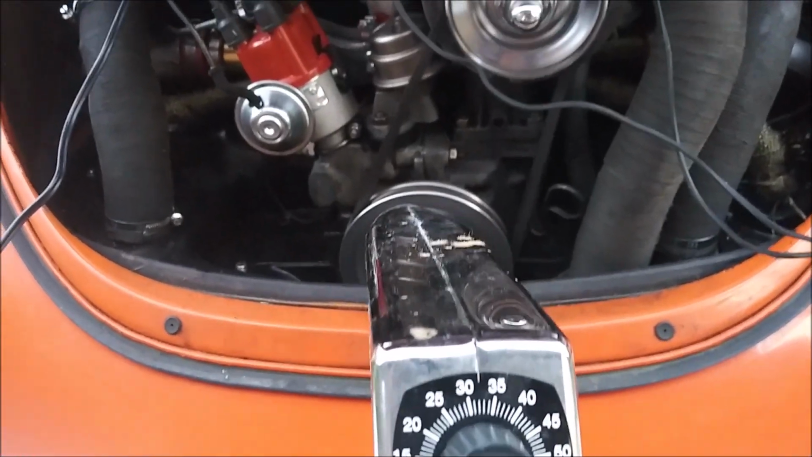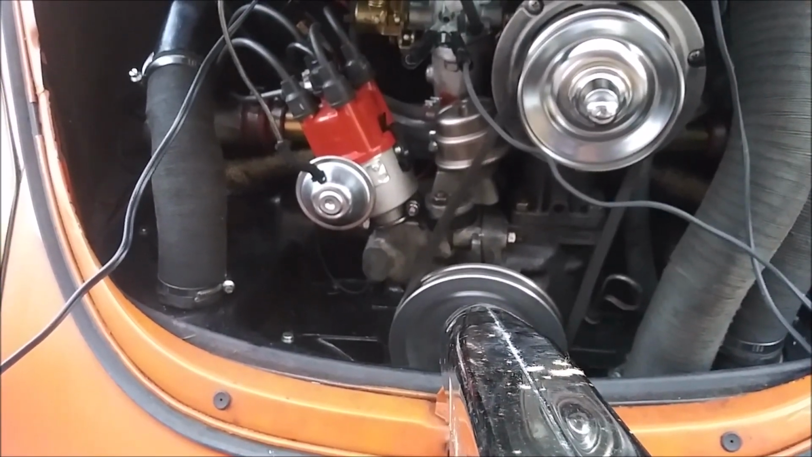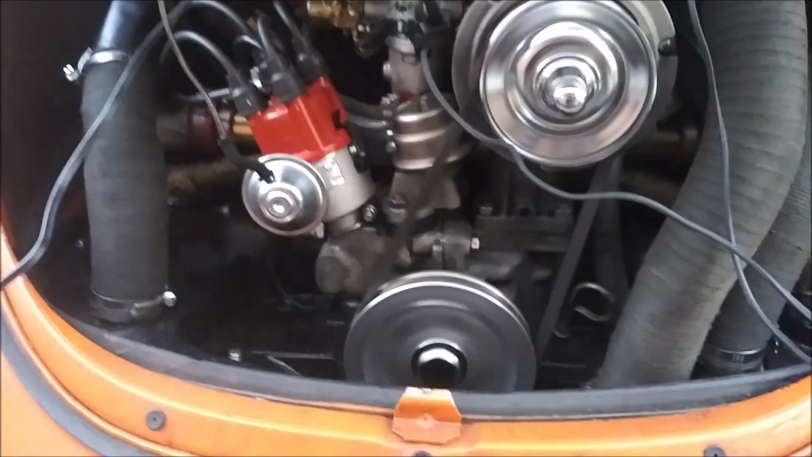I don't know how well the camera picks this up due to the refresh rate and all that, but we finally got her dialed in, boys.